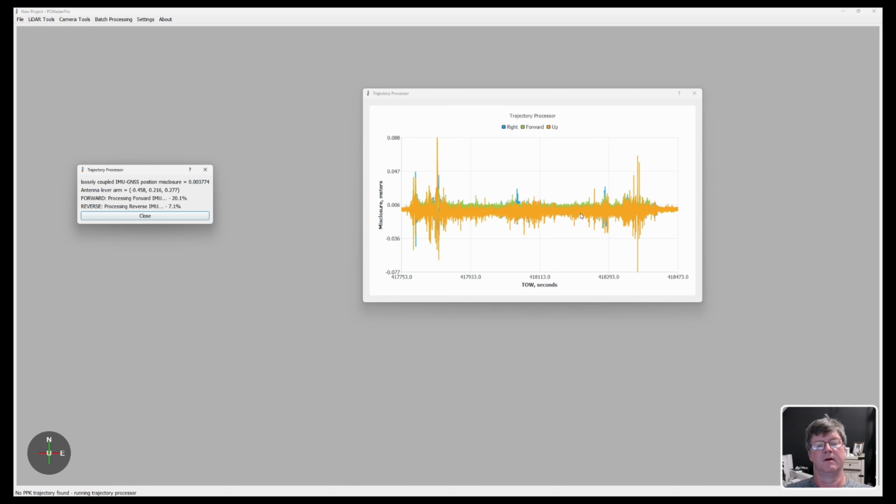Every time it starts over and finishes 100%, the green is slowly but surely moving down, and what it's doing is taking these paths and getting them closer and closer to where it can't get them any closer. And then it will change from a loosely coupled IMU GNSS process to a tightly coupled one.